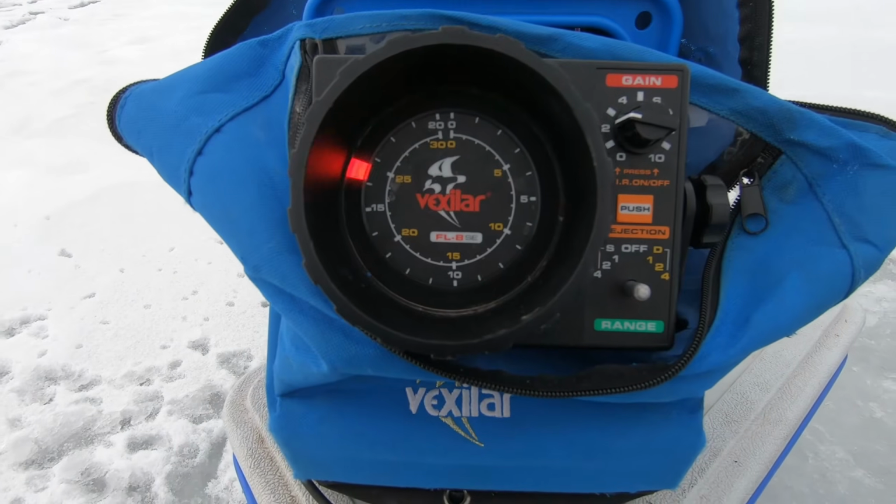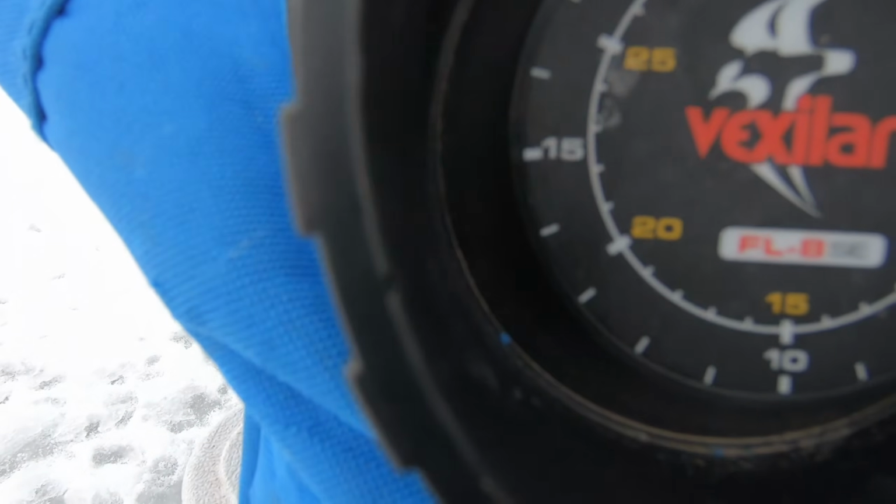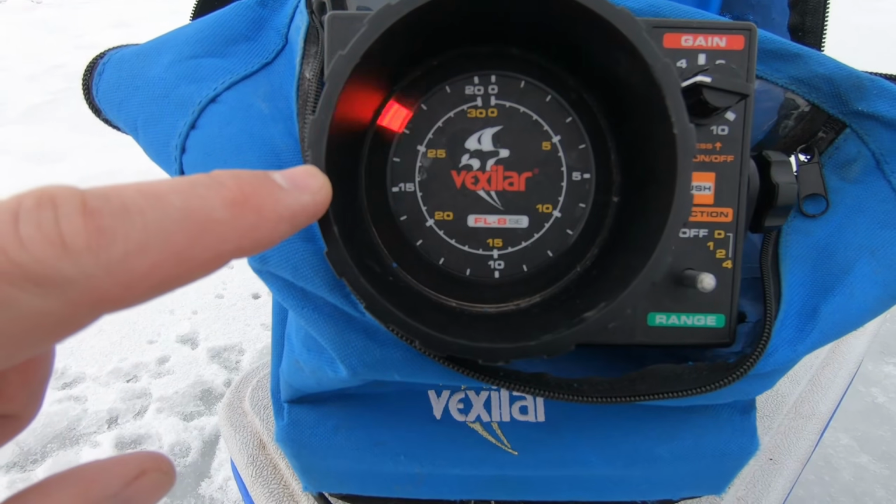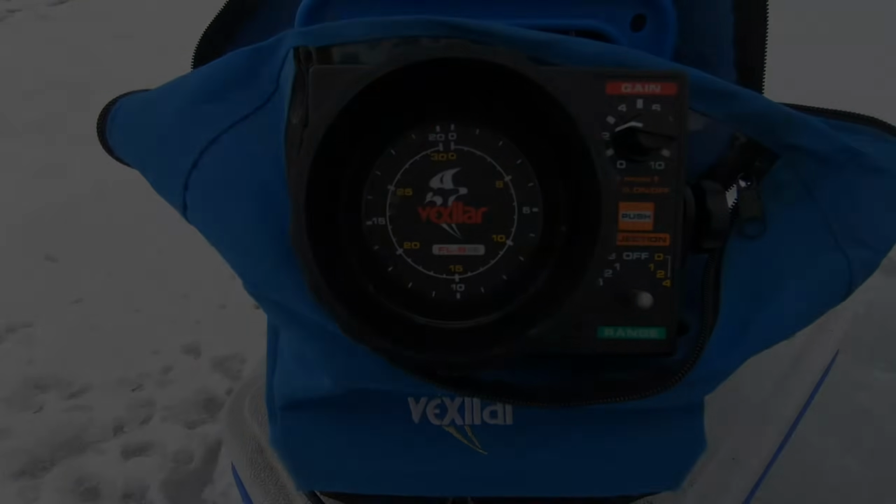What you're going to look at once you put the transducer into the hole is you're going to follow around from the right hand side all the way around until it becomes a bright red color. That's going to tell you where the bottom is. Right now we're sitting just over 15 feet. I do have it on S1, so we're only going to take the white numbers to 15.